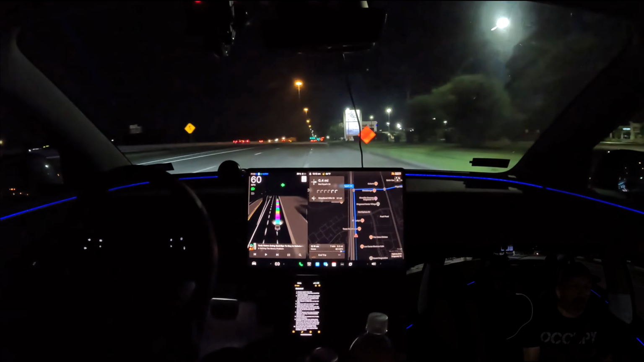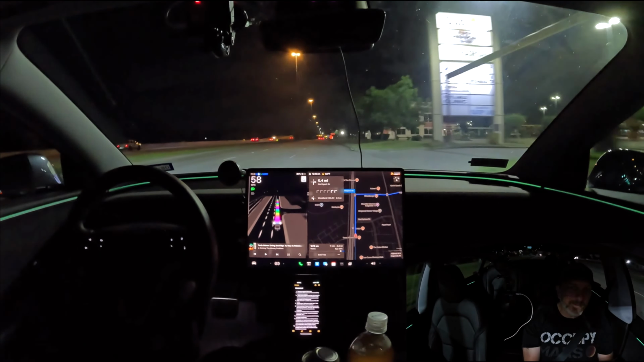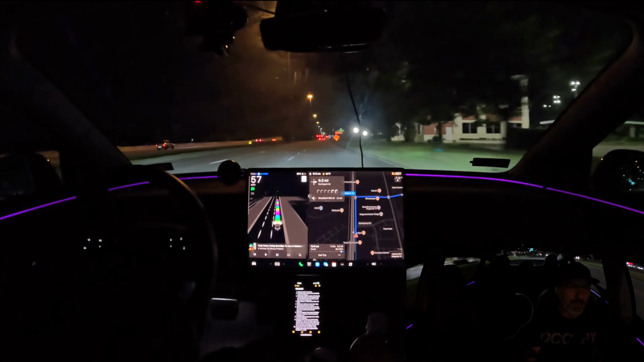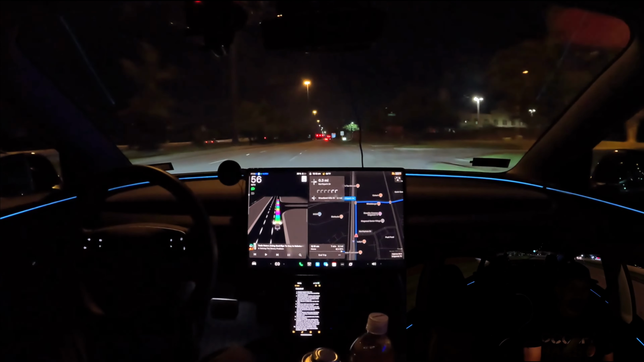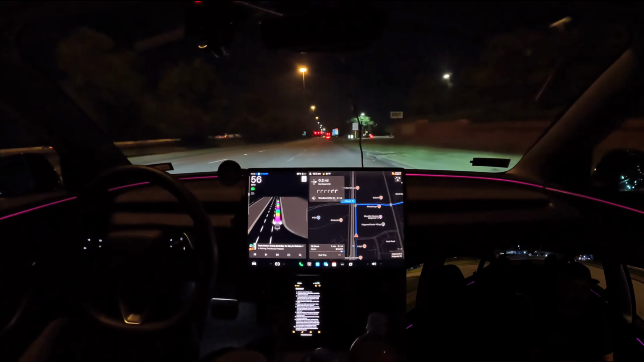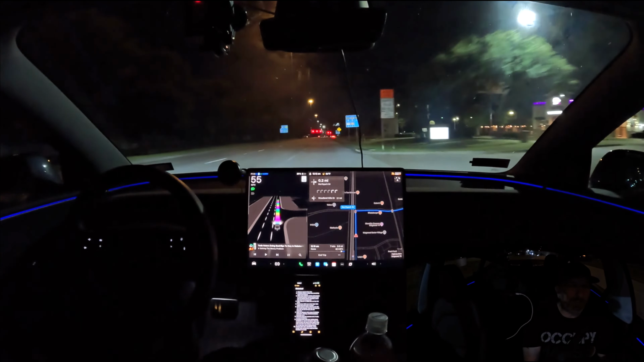Oh, it's not specifically about Robotaxi, but it is about FSD. So Elon made a post last night, and it was not in response to anybody. It was an original post on X, not prompted by anybody's question or anything.